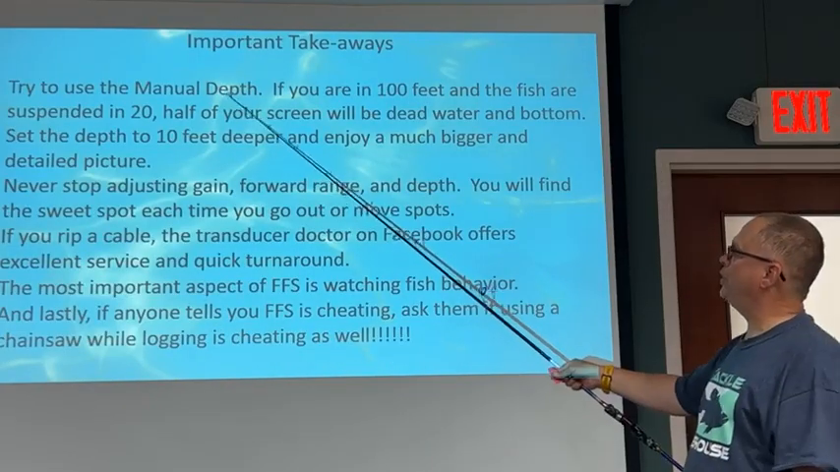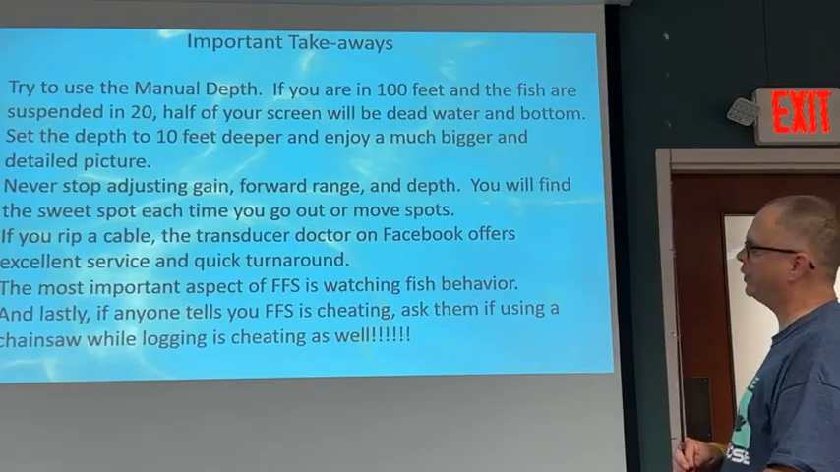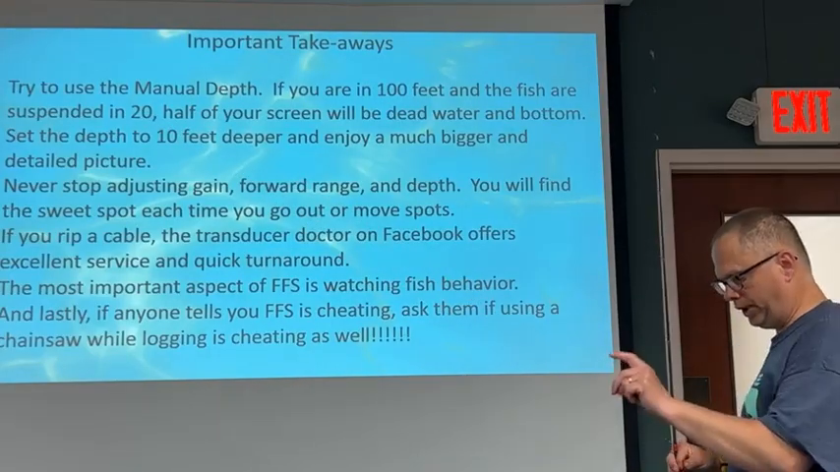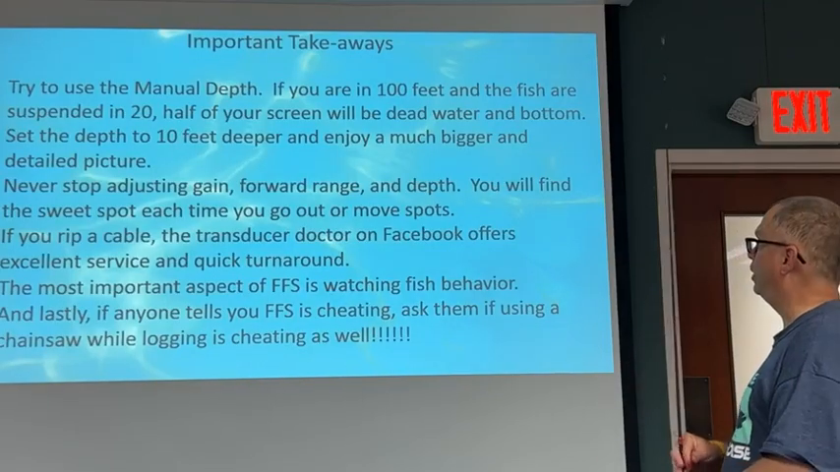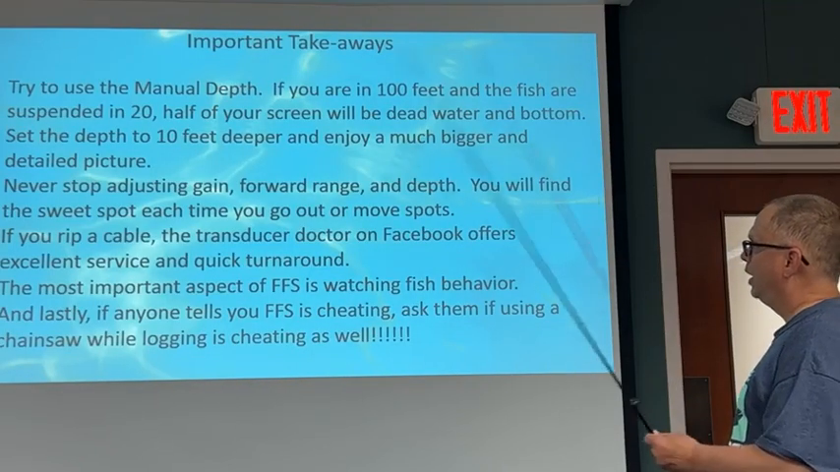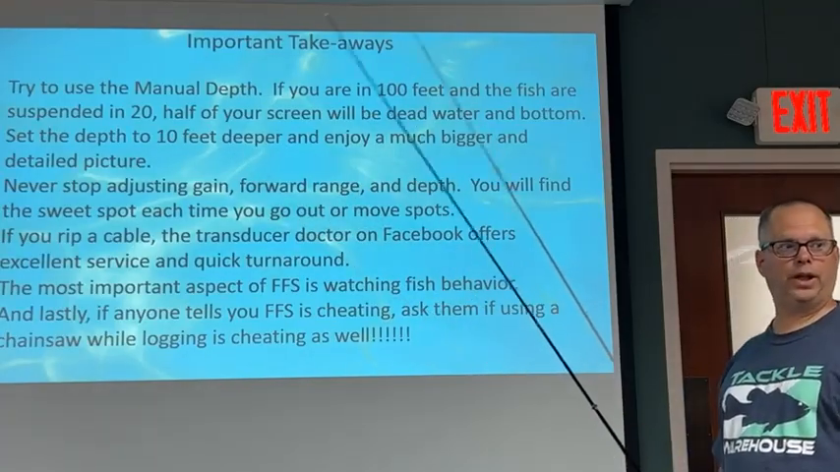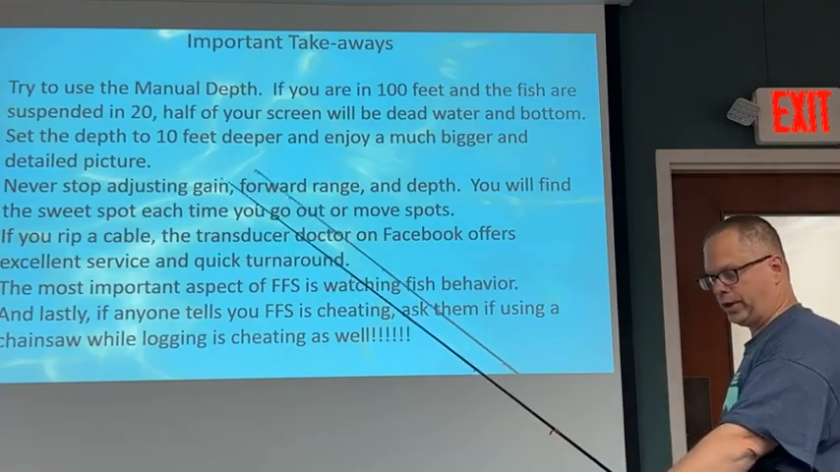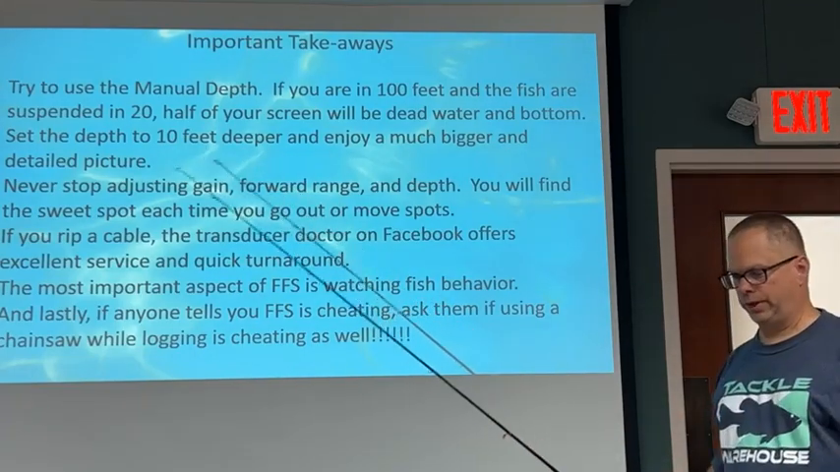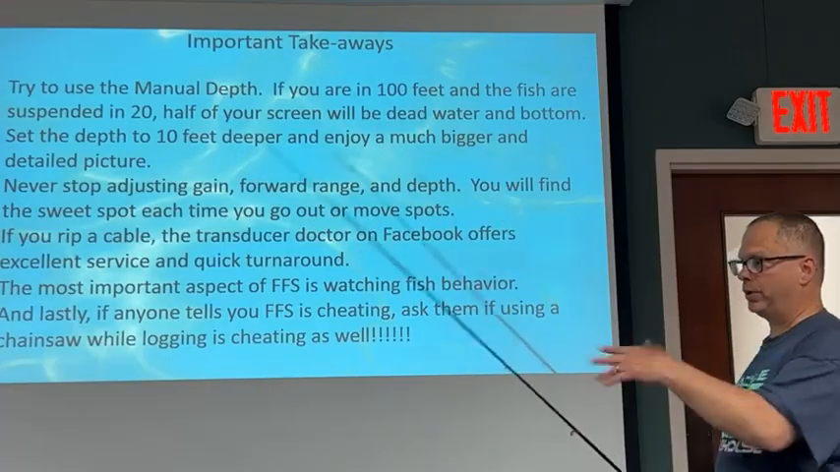I told you before, use the manual depth. If you're at 100 feet and the fish are suspended in 20, half your screen is going to be dead water. So please put the depth on manual. You never stop adjusting the gain. Right now we got a lot of pollen, we got a lot of trash in the lake. On the blackwater side especially, when I dropped that transducer for the first time, it looked like the snow on TV. And so I got to play with the gain to get it to where I want to see.